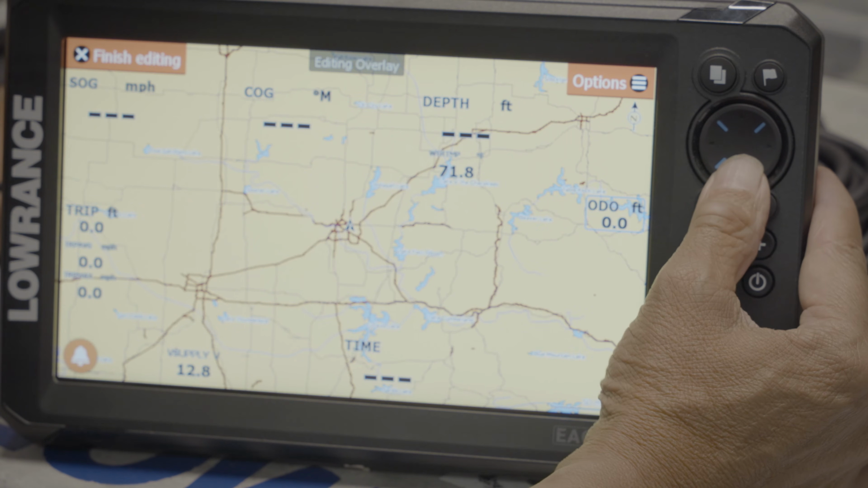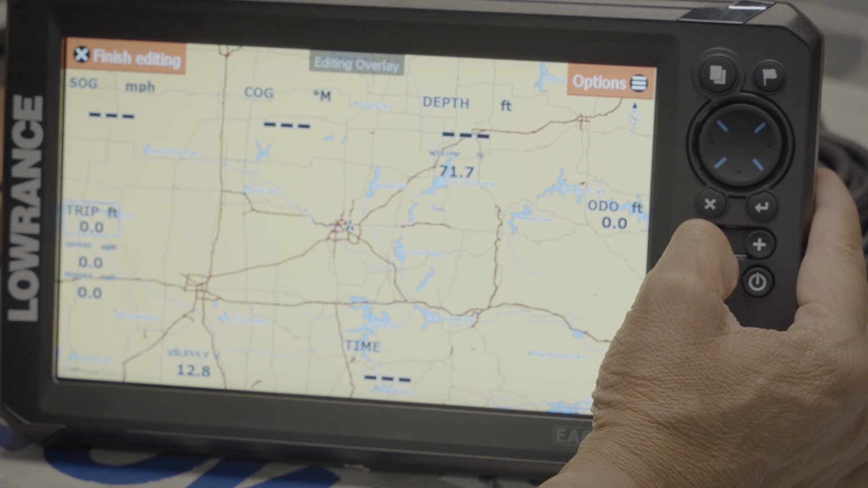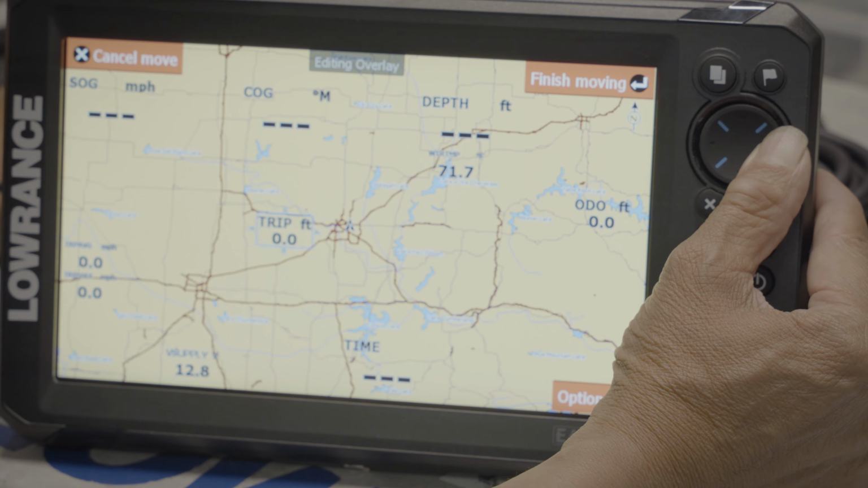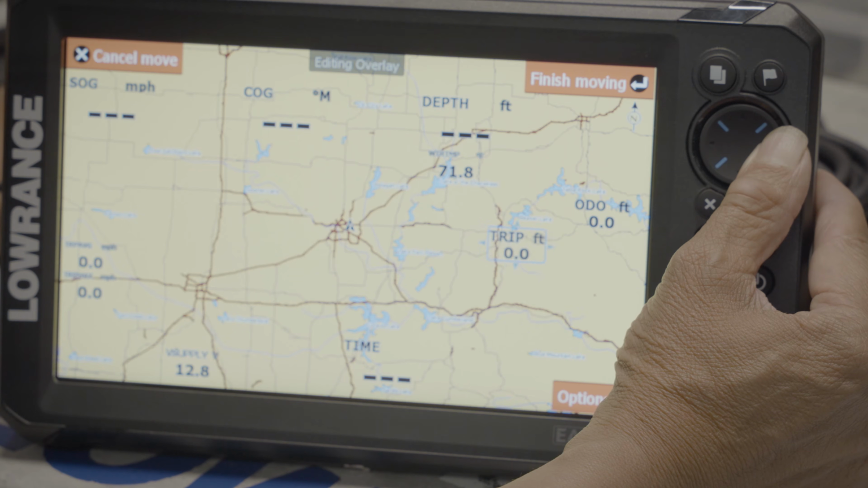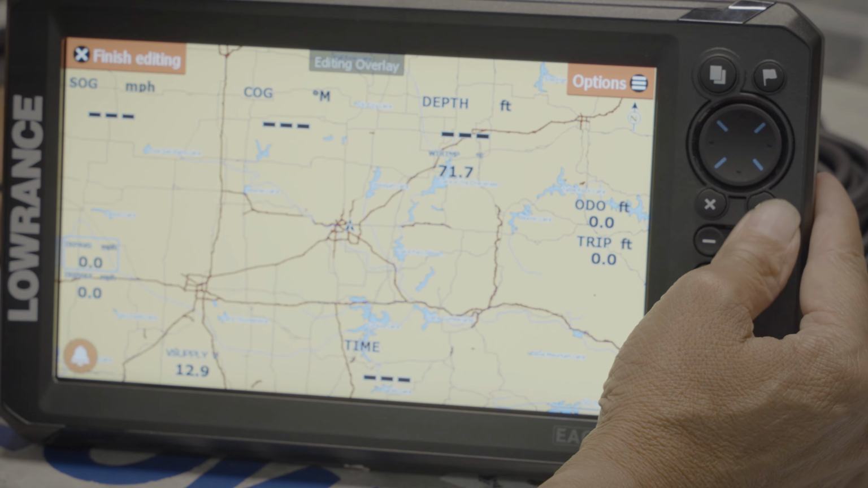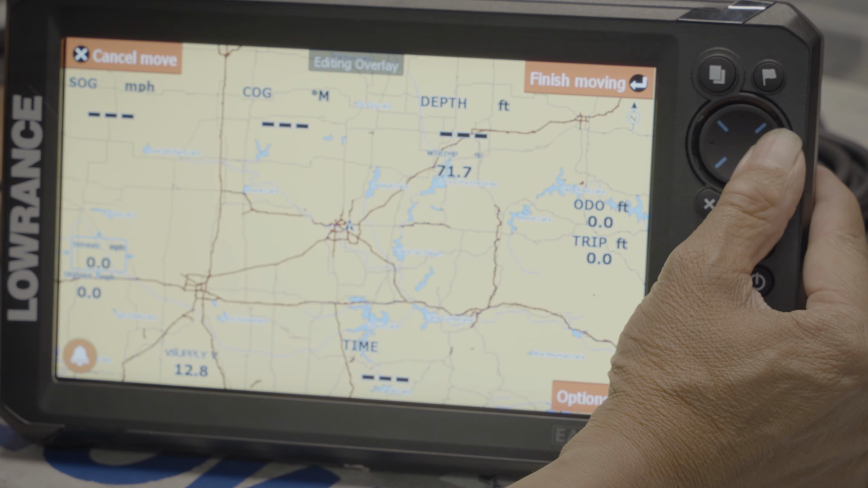Finish moving. Trip. We're going to go options, move, enter. Move it to the right side of the screen. Enter. Average speed, move it to the options, enter, move it to the right side of the screen.